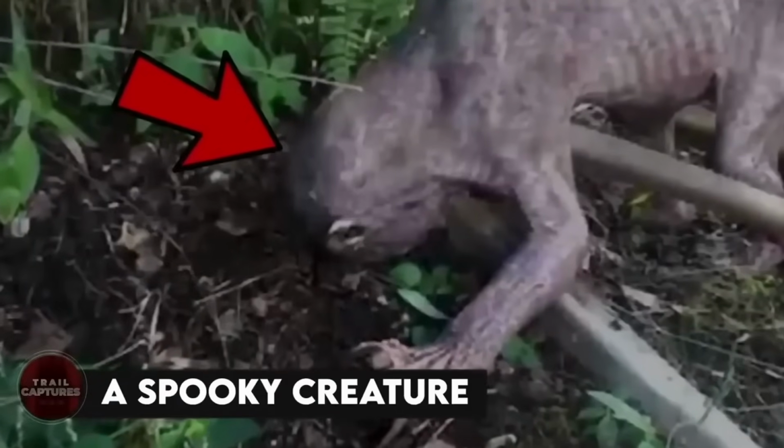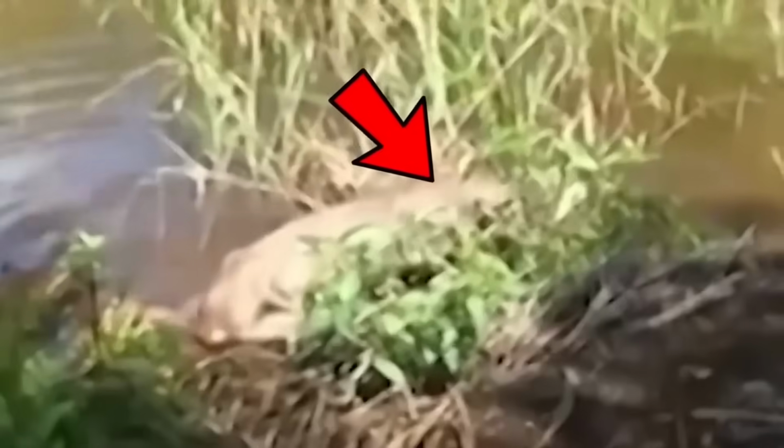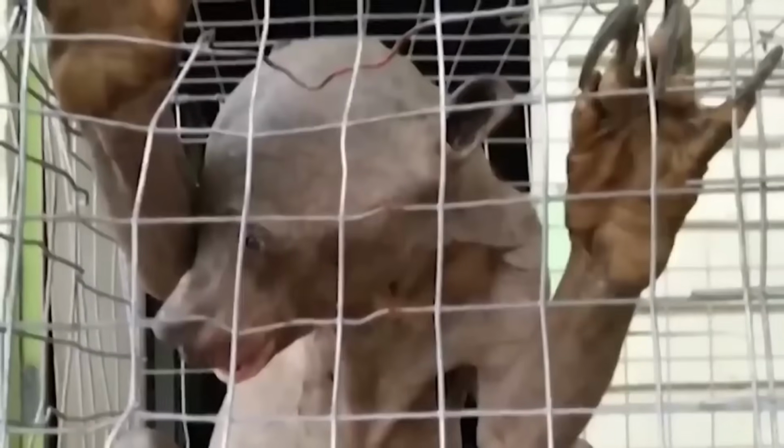A spooky creature. This hairless creature was discovered by a group of plantation workers. It had small ears, no tail, and a bald, brownish-gray body with sharp claws. The workers were frightened by its odd appearance and believed it was a supernatural entity coming to haunt them. They attacked the creature, but afterward, specialists in nature explained that it was an uncommon Malayan sun bear. The workers were rebuked for their harsh behavior, and the bear was relocated to its natural habitat in the woods.